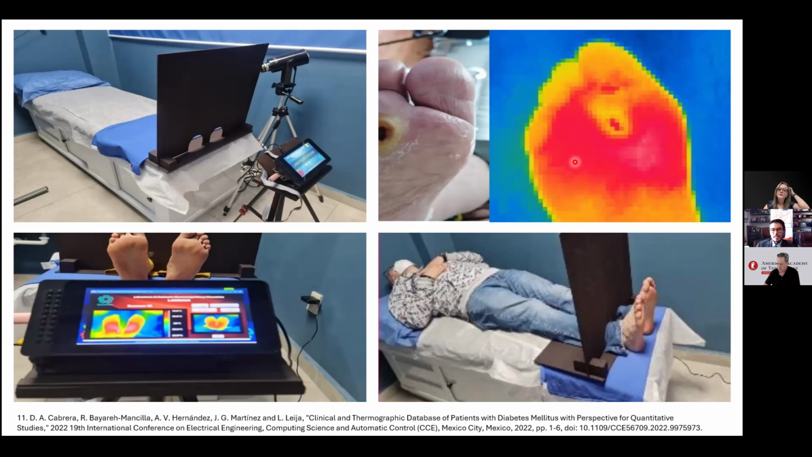Yes, of course, but that's a long-term perspective. The first way we are conceiving this technology is to provide it to the medical people, doctors. We call this prototype a frontline device.